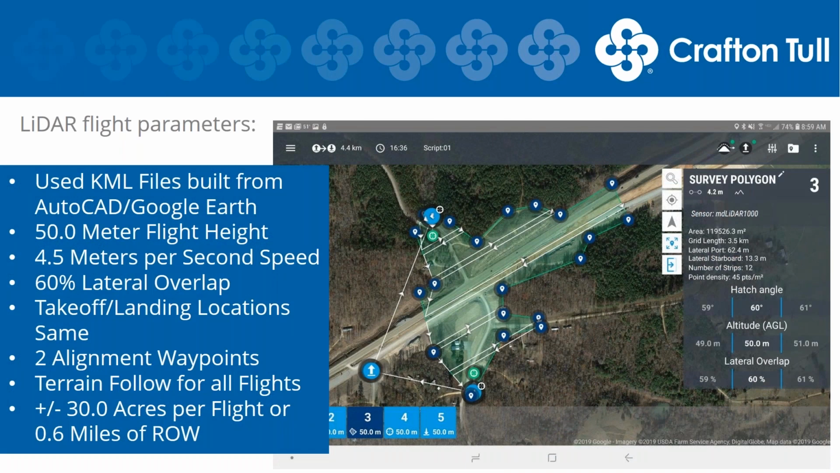software from Microdrones on our Android tablets to start building some flight blocks. And we generally go ahead and pre-build all of our flight blocks in the office before we get to the field to save a little bit of time and be more efficient once we get there. So we would export KMLs directly from Google Earth or AutoCAD and then use those to build the flight blocks. What you're looking at here is a screenshot from the MD cockpit software specifically for the Lidar payload.